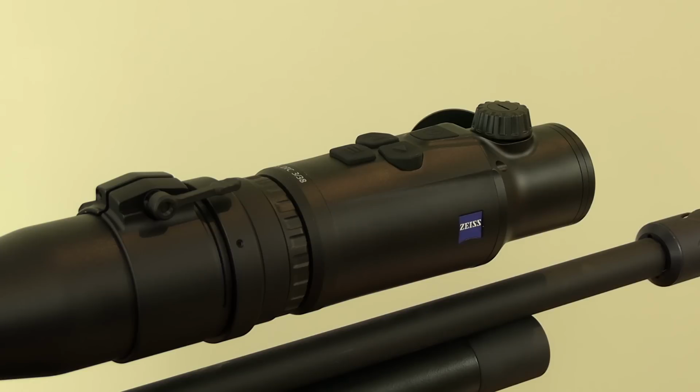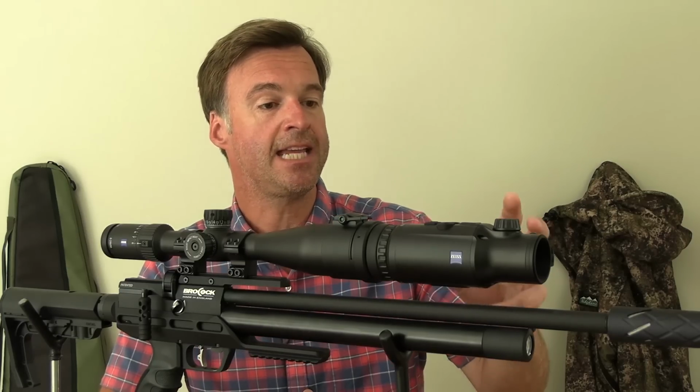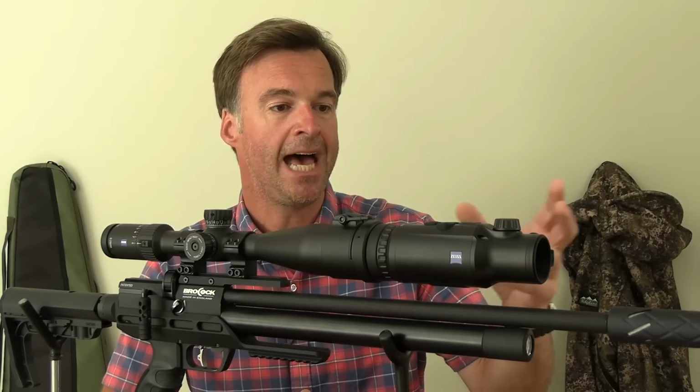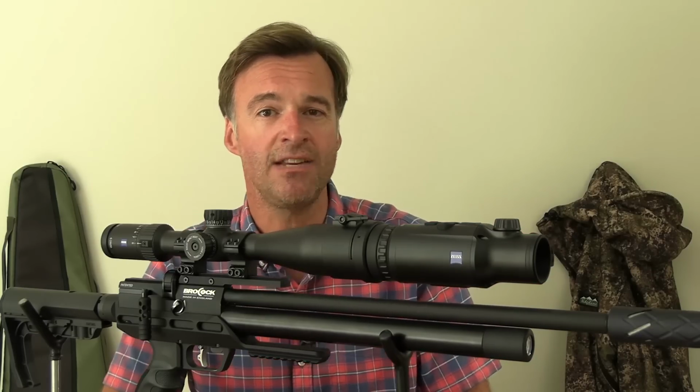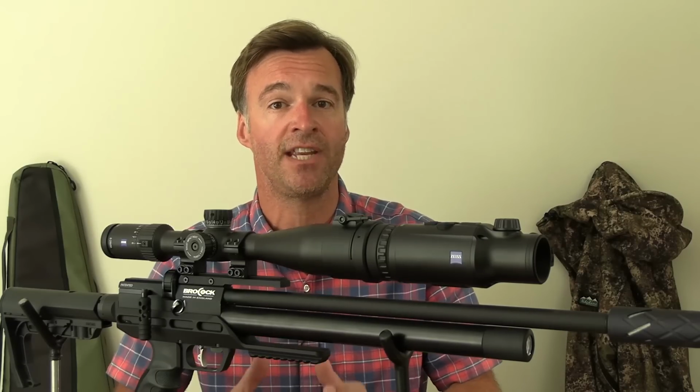Now, for those of us who can only dream, there is no harm in seeing just how far this technology has come. Right, so the main item of this setup is obviously the thermal camera, and that's about 165mm long, and it weighs around 650 grams.